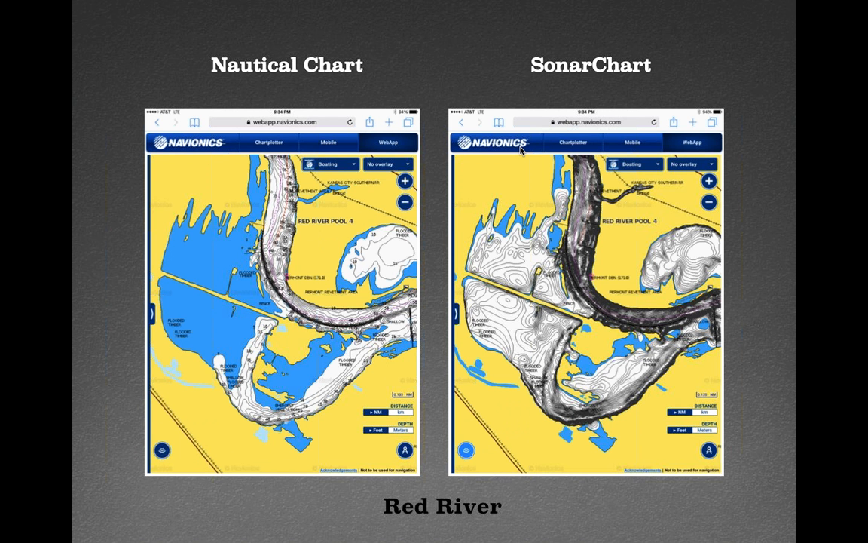The best part about it is they get updated thousands of times a year. So as the contribution comes in, they keep adding it and refining the map. So it changes with the times. Every year your map should change with the conditions that you're facing.